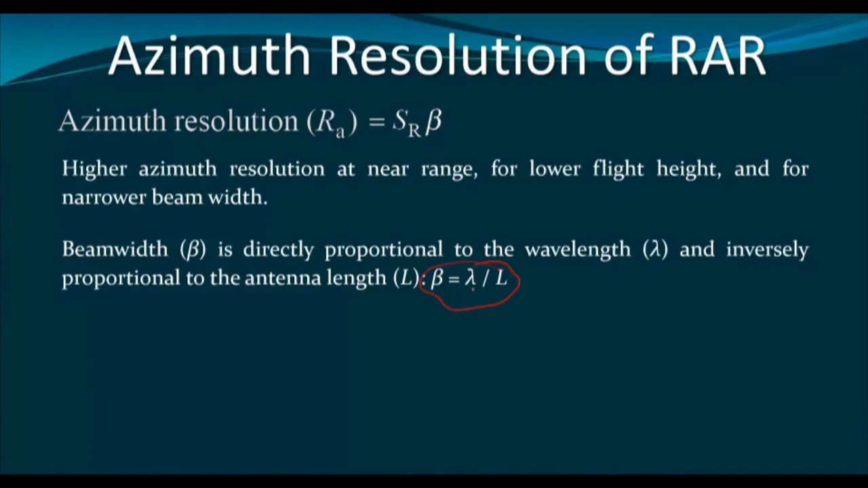So beam width can be obtained by dividing the lambda by the antenna length. And in this formula, as you can see, if the upper value becomes smaller, then the beam width becomes narrower, or if we increase the antenna length, or L, then the beam width will be narrower and we can obtain higher spatial resolution. Now the problem is, we cannot use a very long antenna.